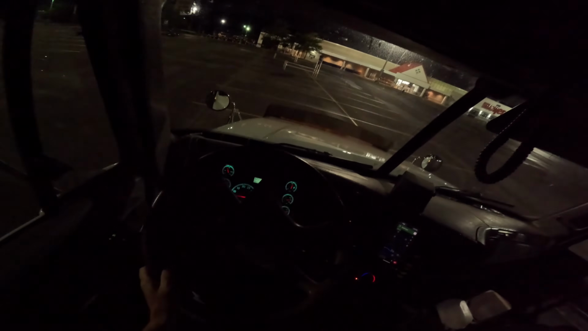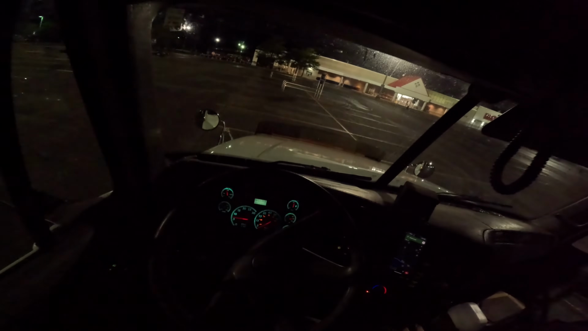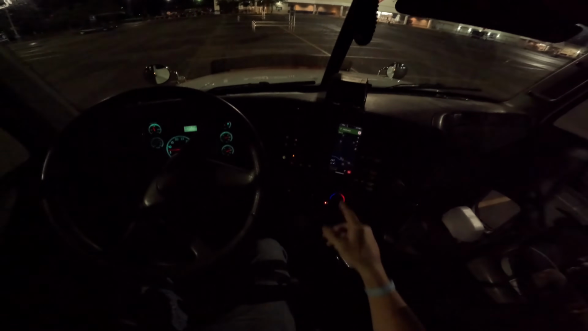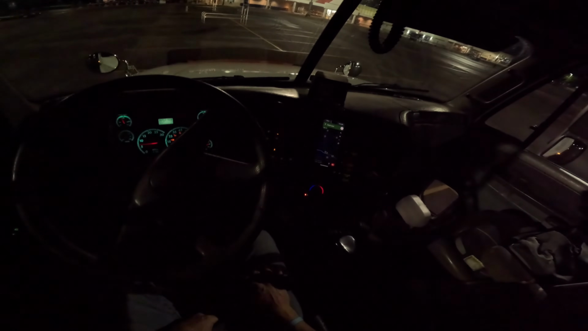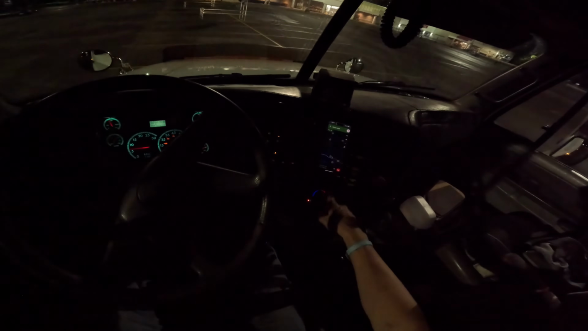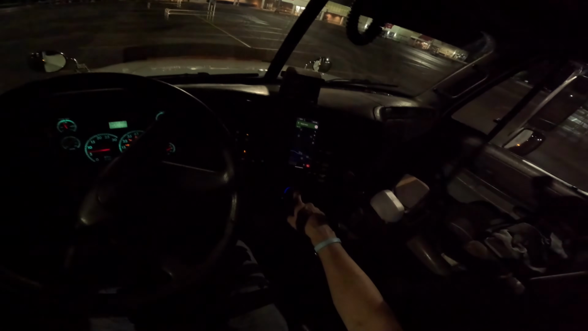Got about an hour and a half still to go, and I just went through like 30 miles of road construction on 131. I gotta be to the plant by 5, so I'm still an hour and a half away. If I sleep for an hour, that'll give me a little nap.